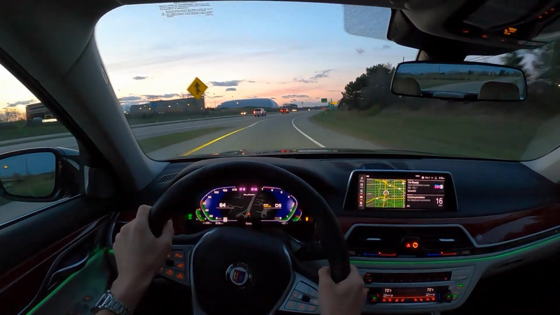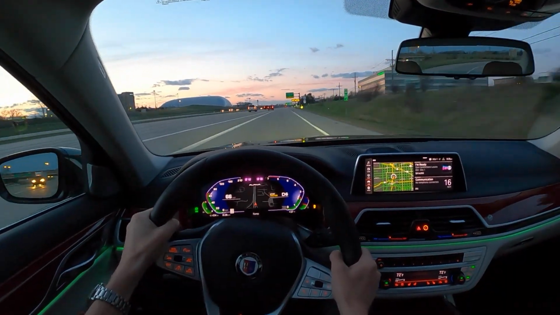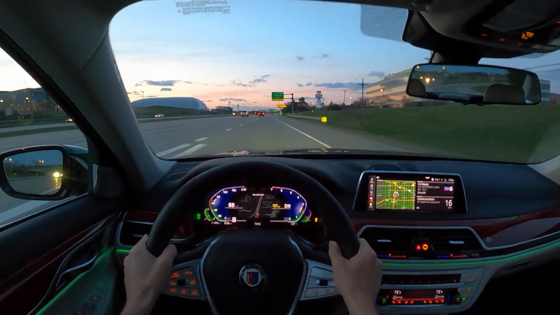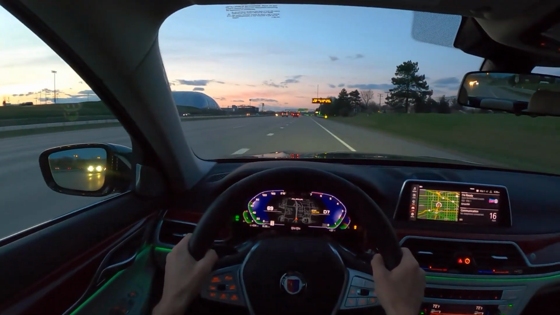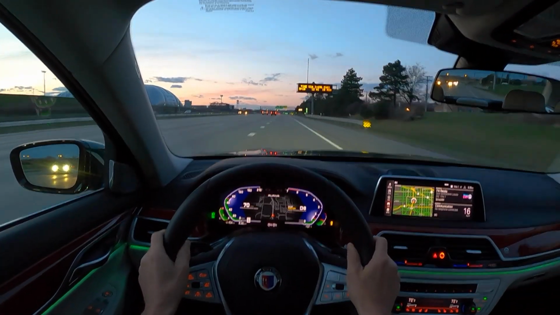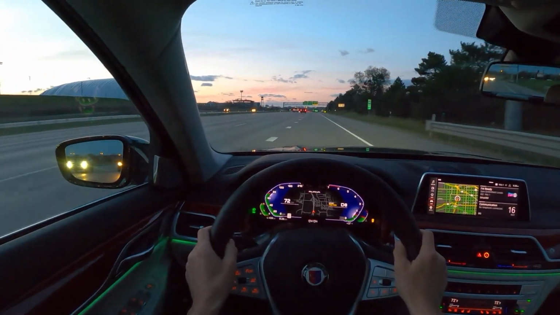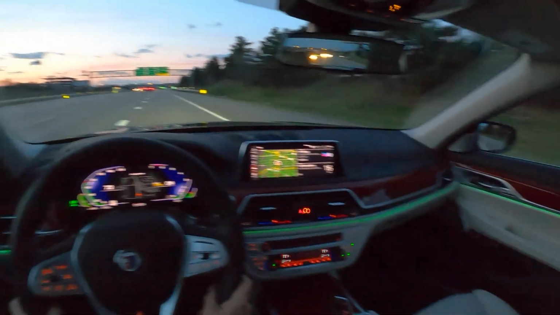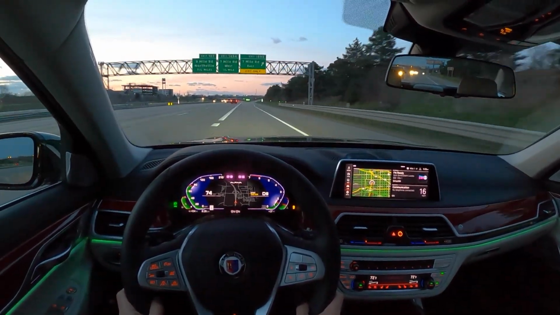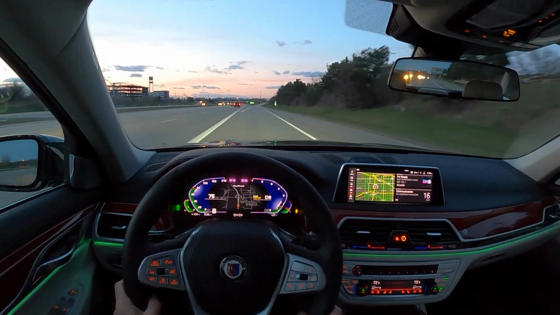It goes so quick in such short distance. It's a little bit of a weird trick on your mind because it's so comfortable and so quiet, it's so isolated in here, but the speeds at which you're flying by things in this car and that this is capable of doing are just incredible.